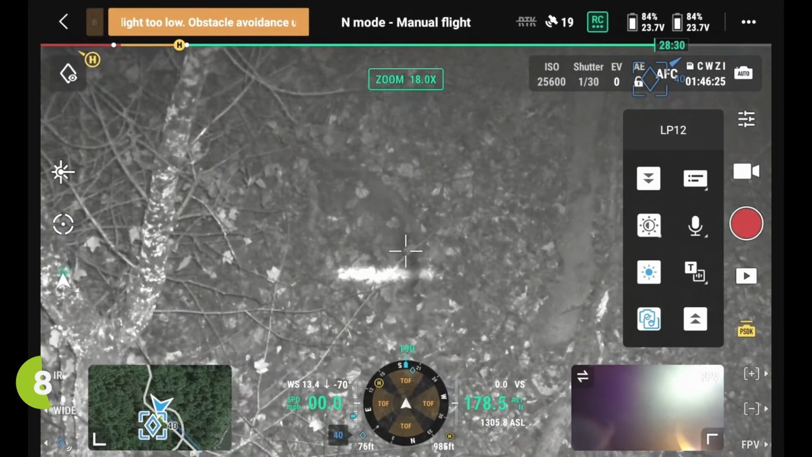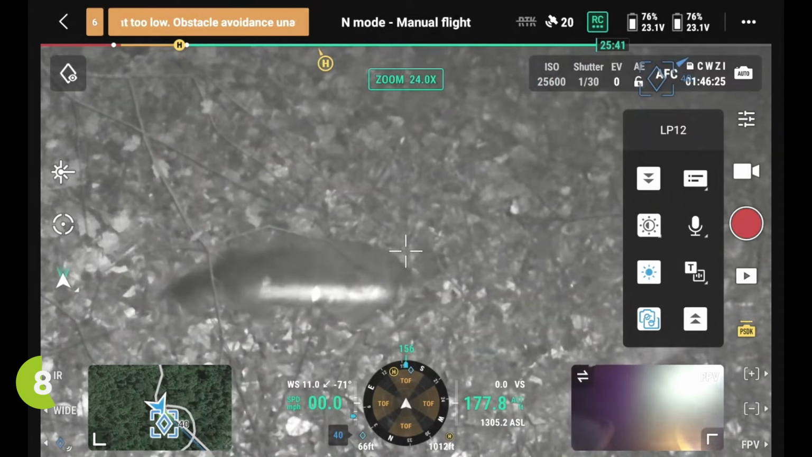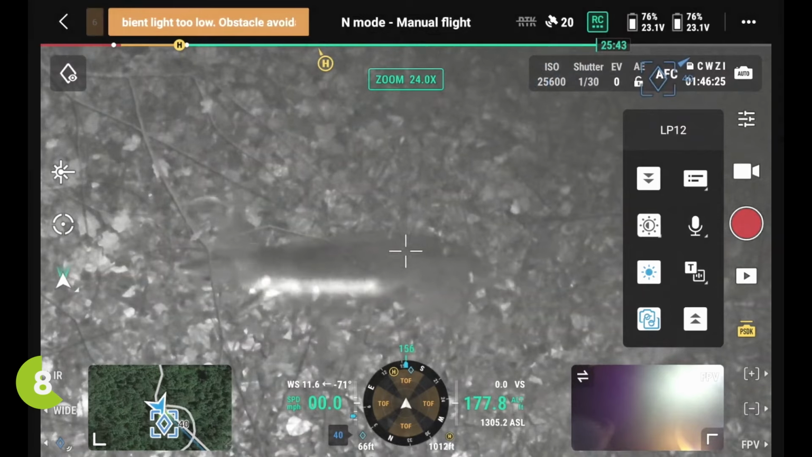I was able to give him that data and he was like, oh my gosh, the buck that I originally hit is still alive. And so he was really excited.